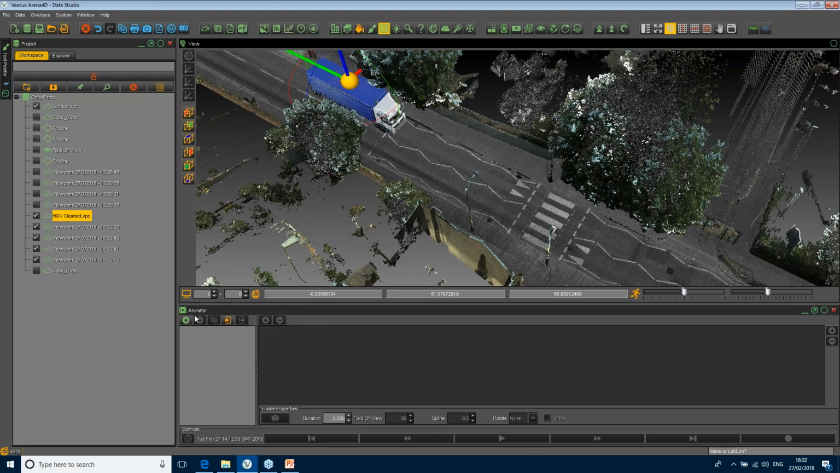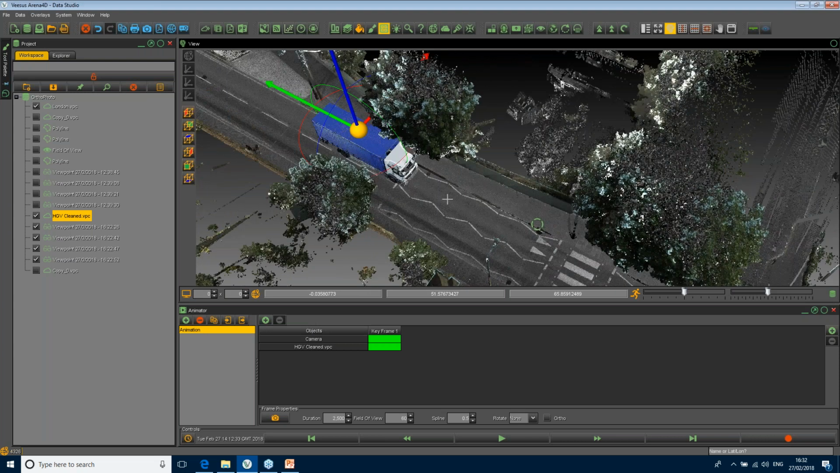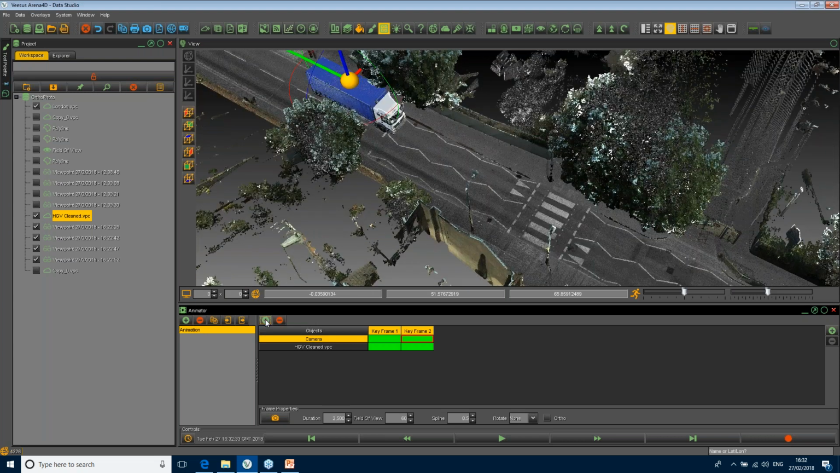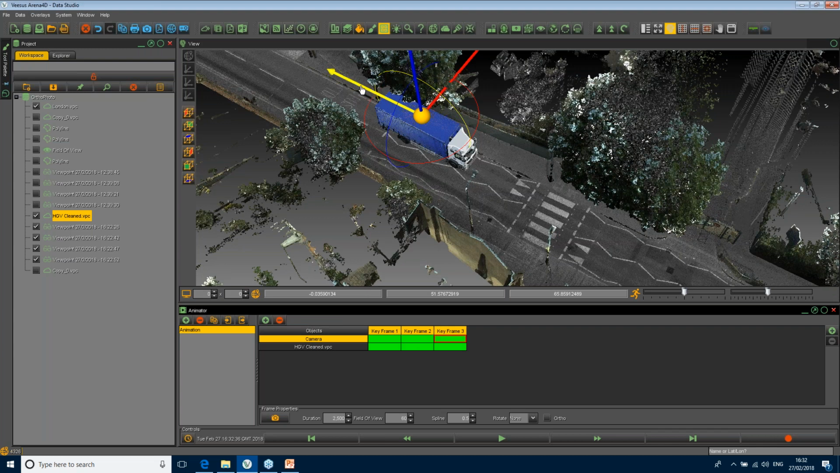So down to the animation tool. Hit the plus key, new animation. Highlight the animation itself and then add the truck to it. So we've now got a camera in the animation and a truck. And that's where I want him for the first time, but I want to view it from about here. So that's my location at the start. I'm then going to add another frame to it, and I'm going to move the truck slightly down the road here. I'll do about 5 or 6 frames, and you'll get the idea.